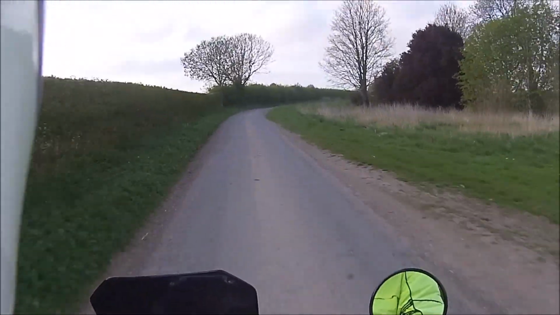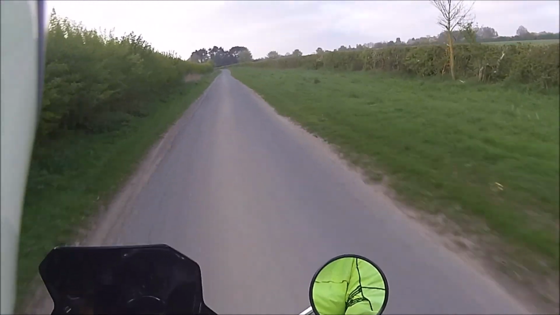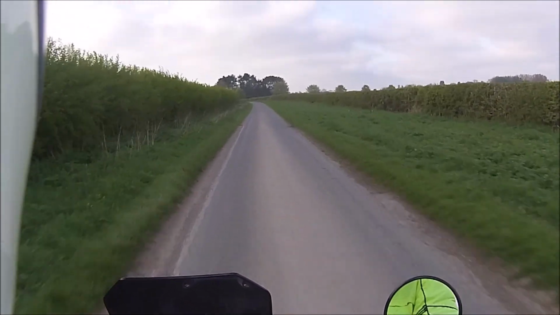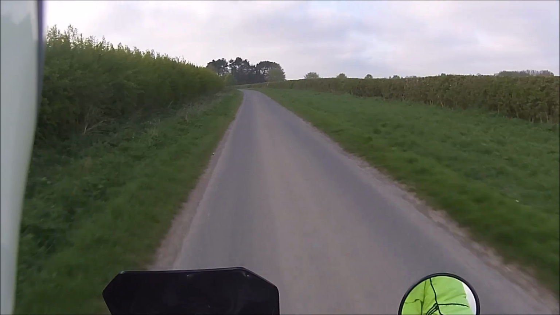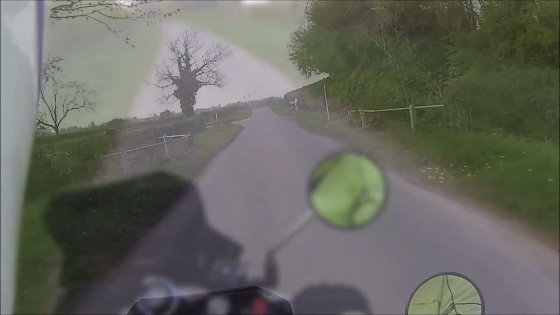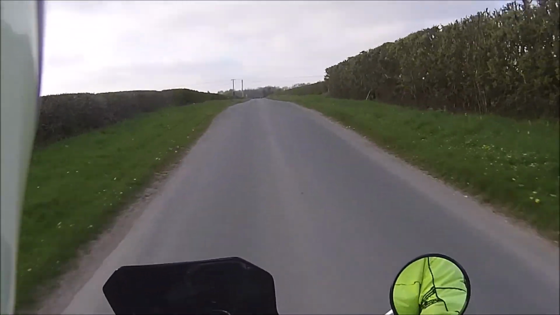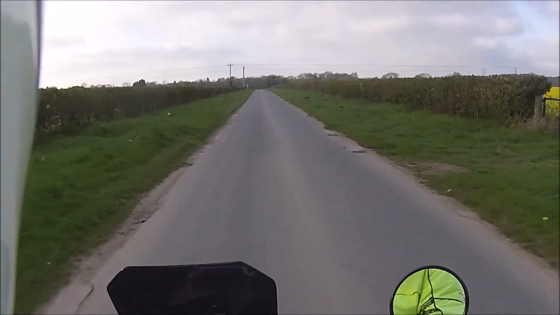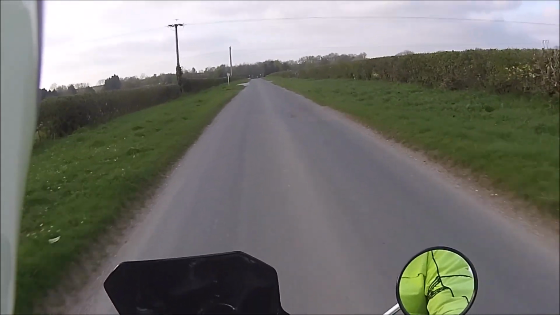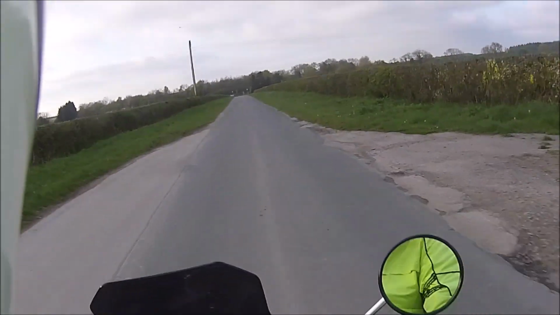Since 2016, when I got the Pulse 250, it's been nothing but biomass crops. So it's quite interesting coming down this road on the new shock absorbers I've got on the back, new springs and shocks, and it's a much more stable ride, not bouncing about like it used to do.